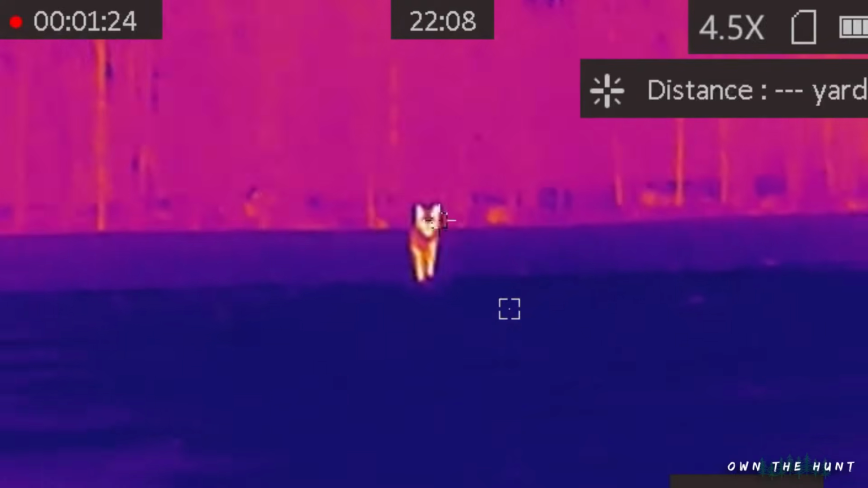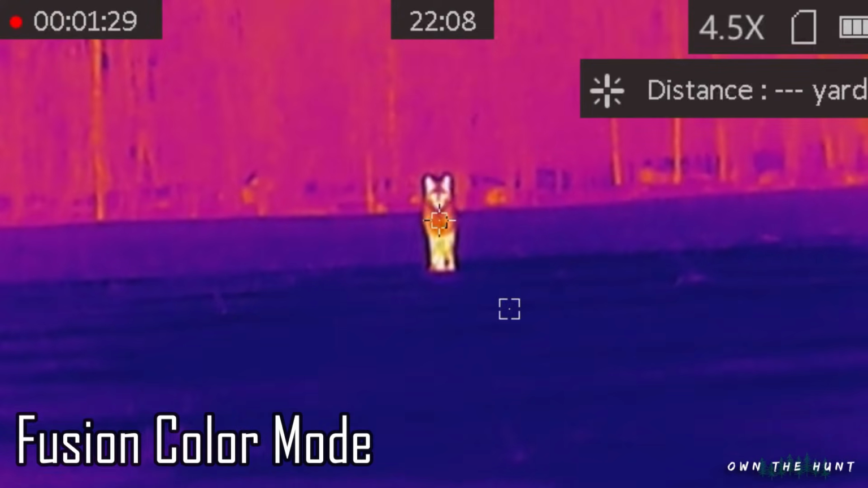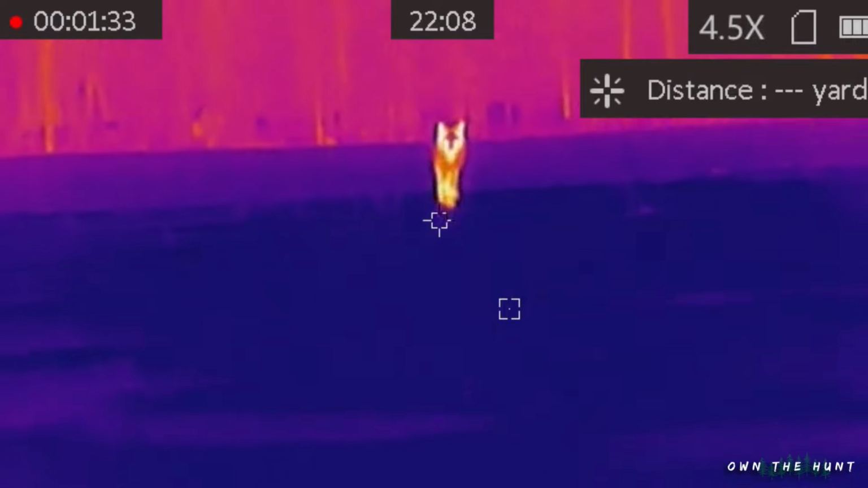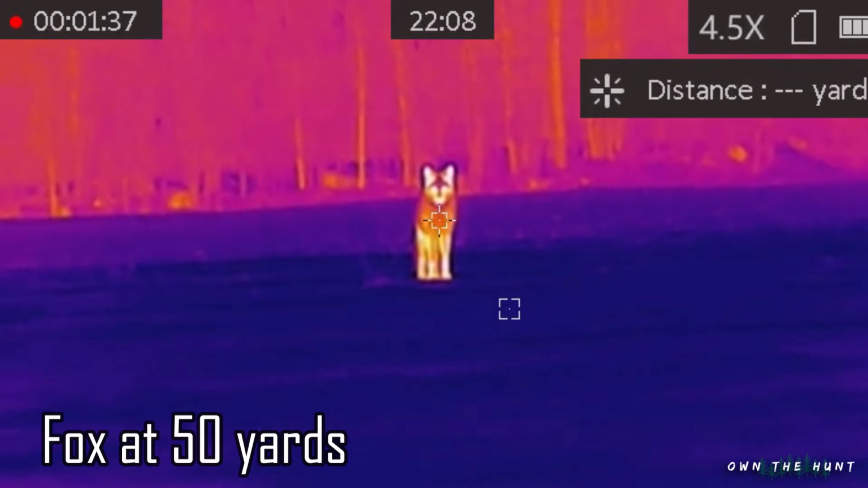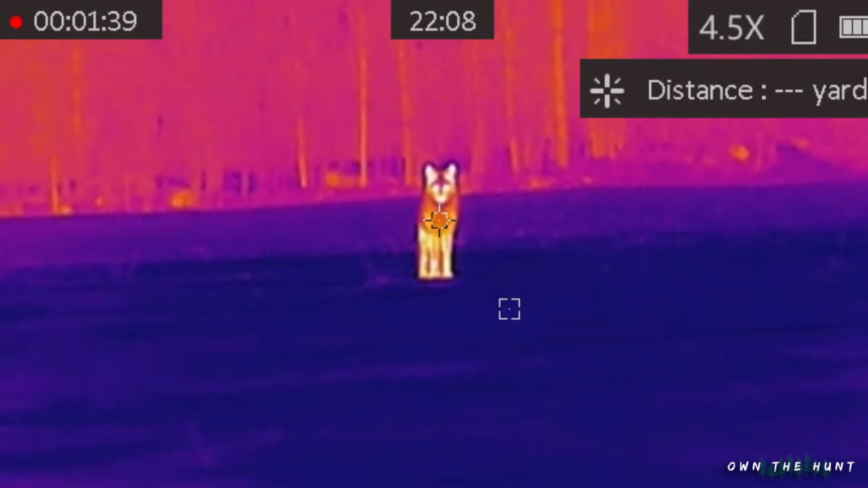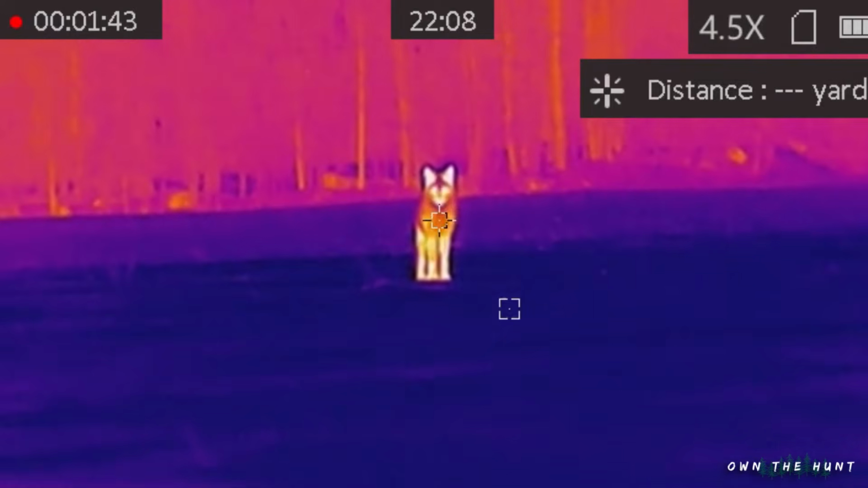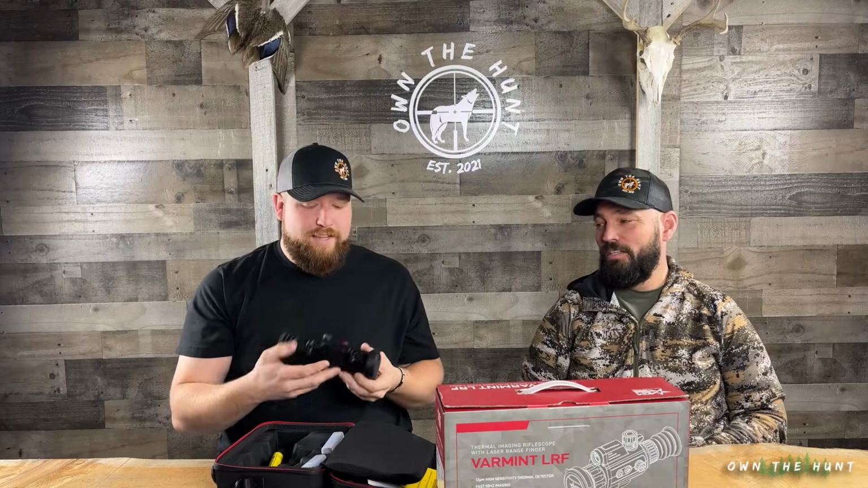So what else for pros? Onboard video. Yep, these feature onboard video recording, and they do a good job. It's really easy to do. You can start the video from the scope, stop the video from the scope, and then you can plug it into your computer and capture the video that way. Or what I really like to do, and this is the way I get my audio, is this.